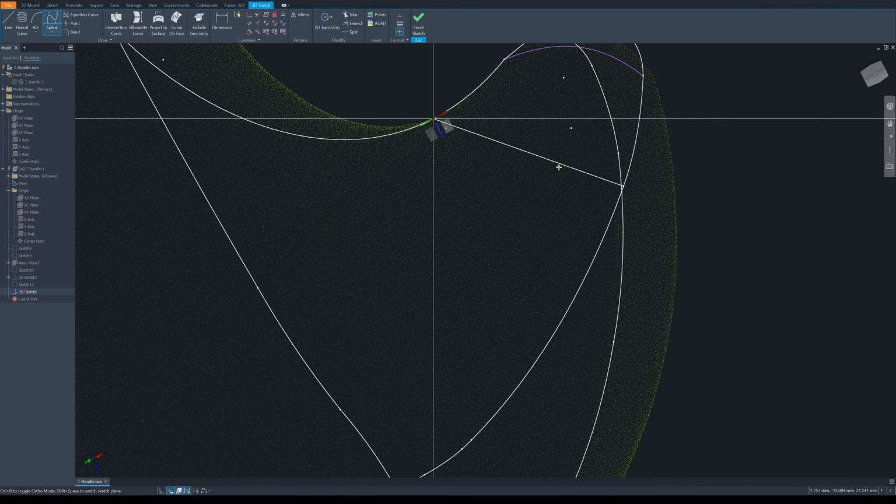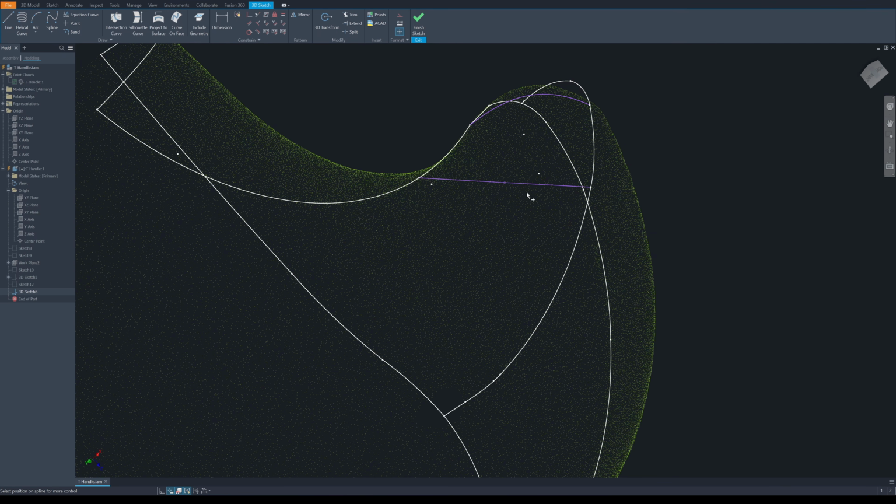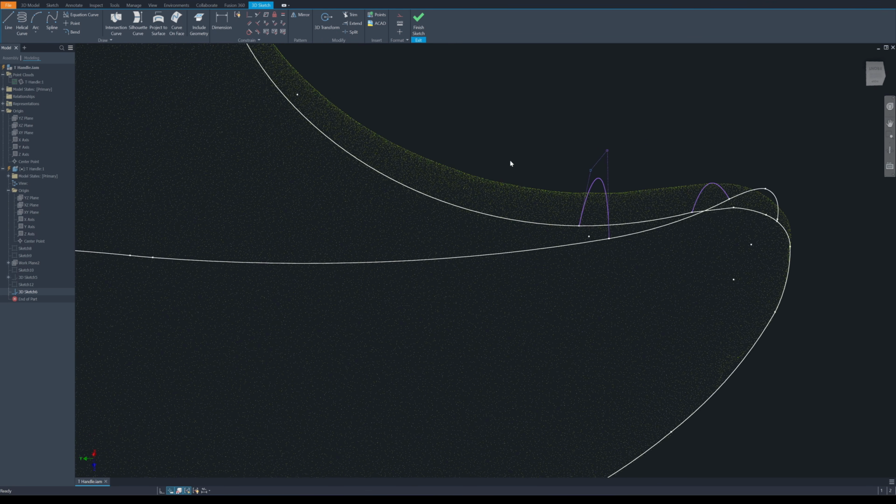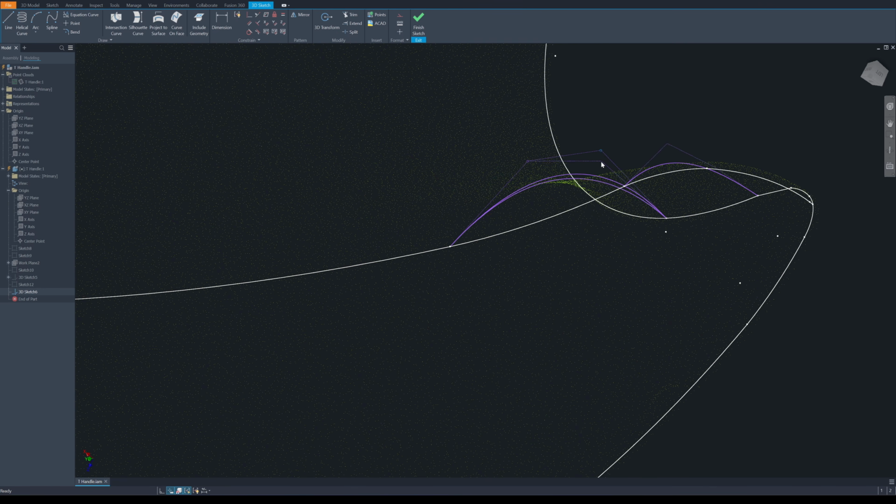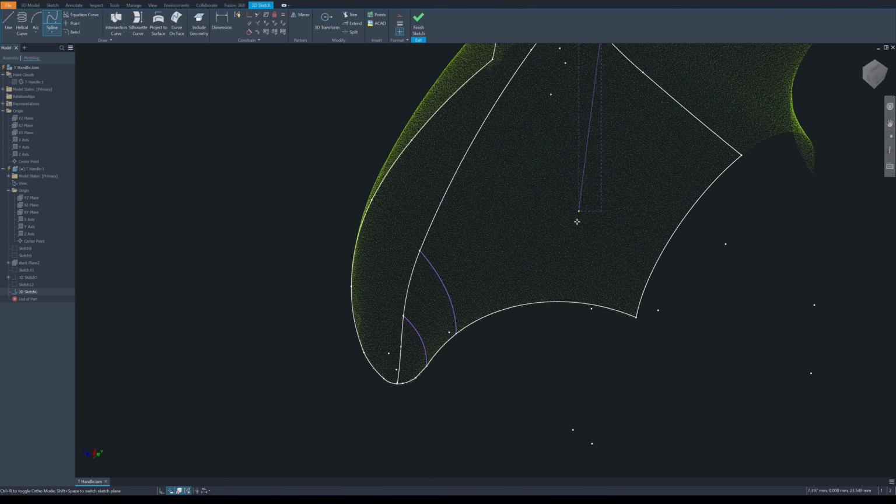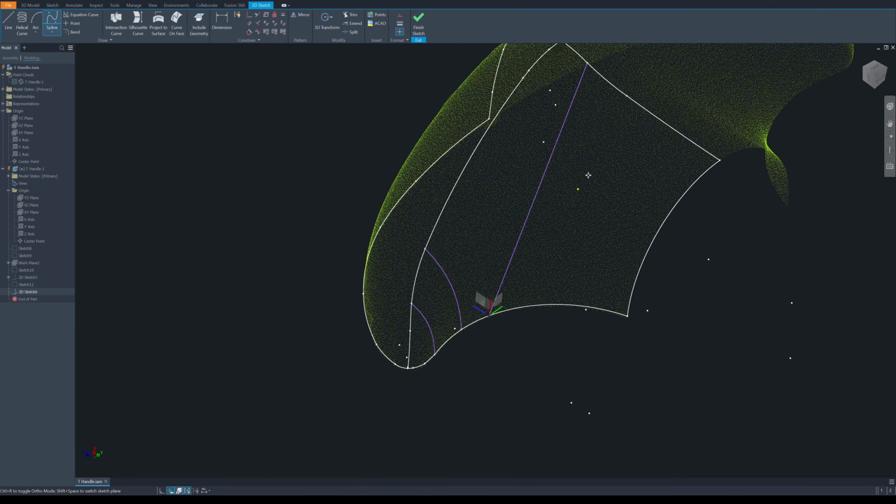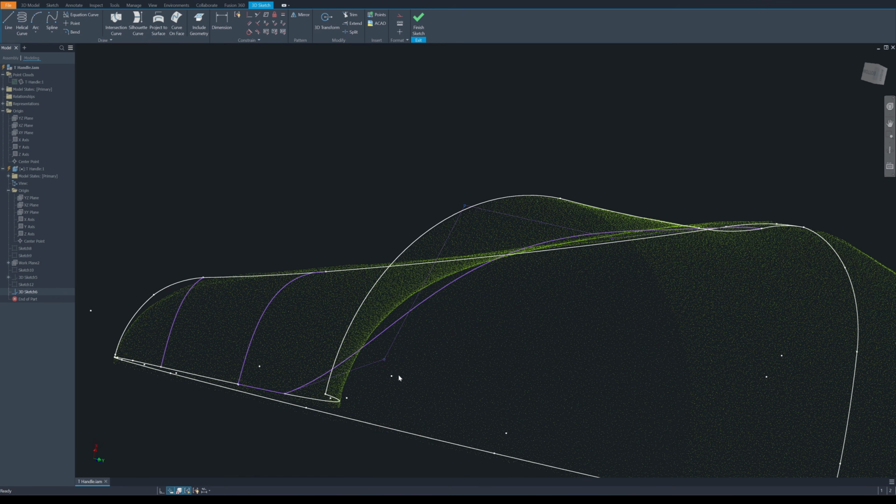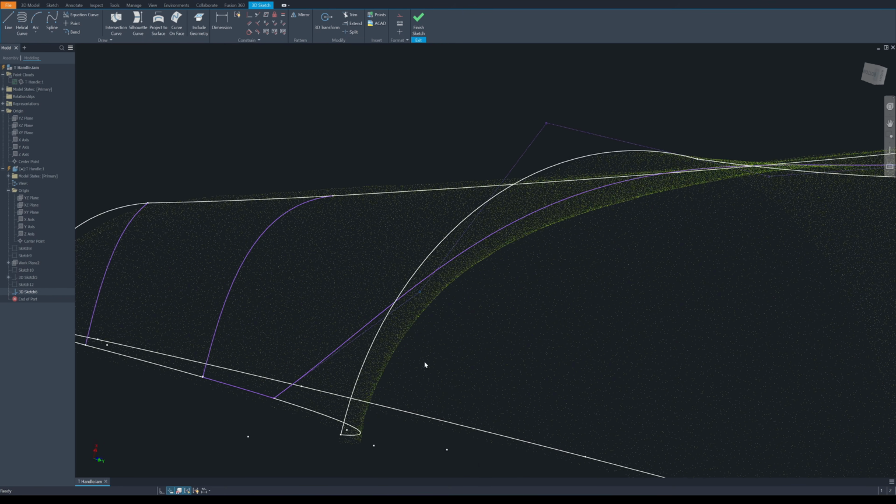Some curves may need 2 control points, while others might require 3 to 5 depending on how much the surface shape changes along their length. This is the main reason to reverse engineer with point clouds instead of meshes. Point clouds let you see and adjust splines with the highest precision.